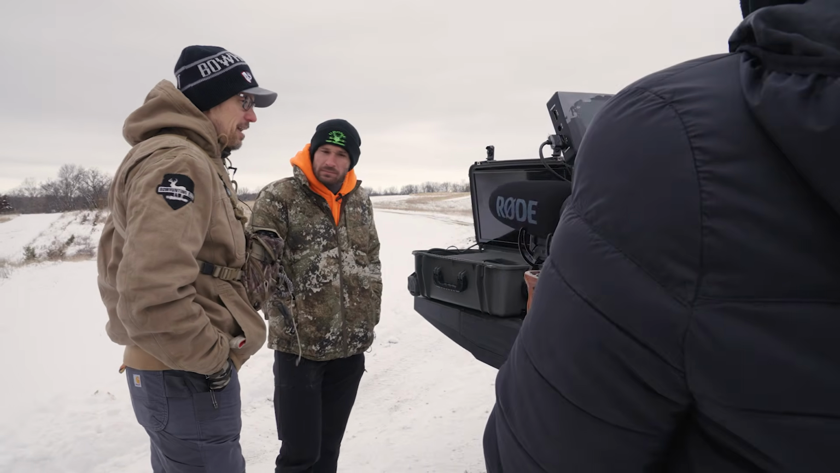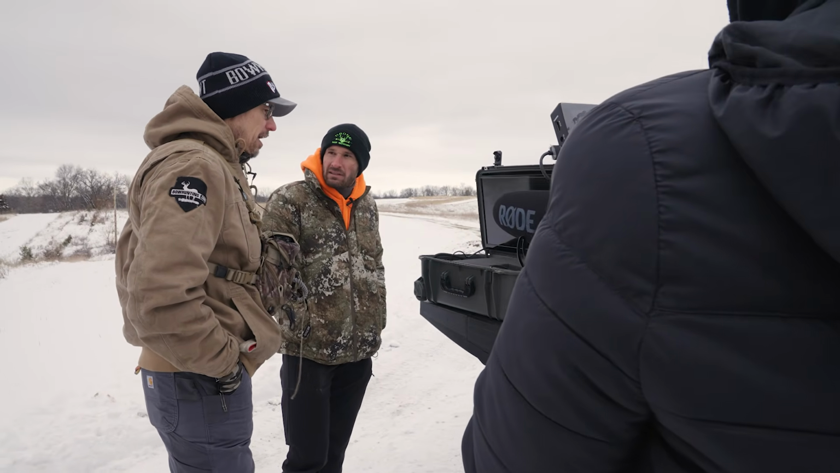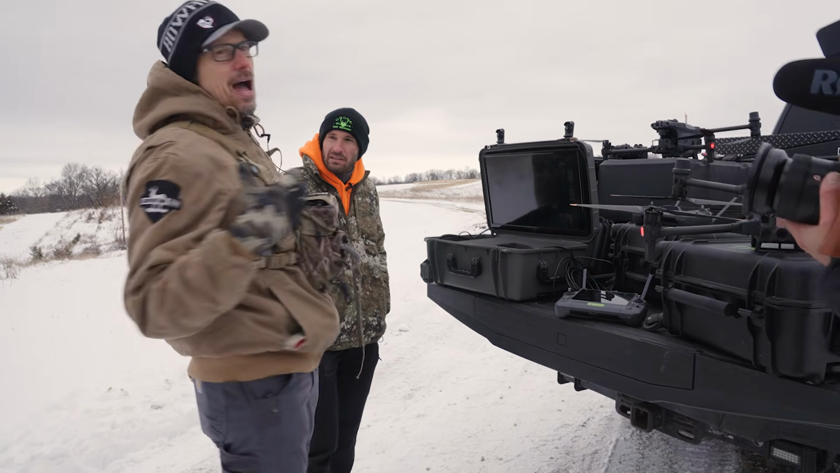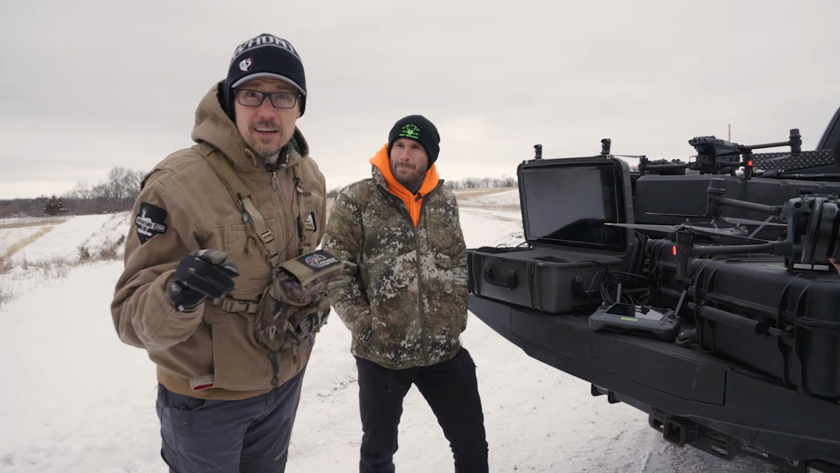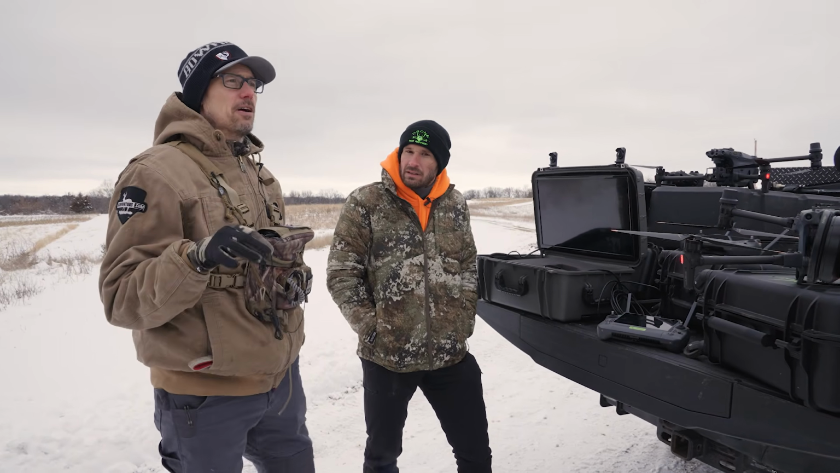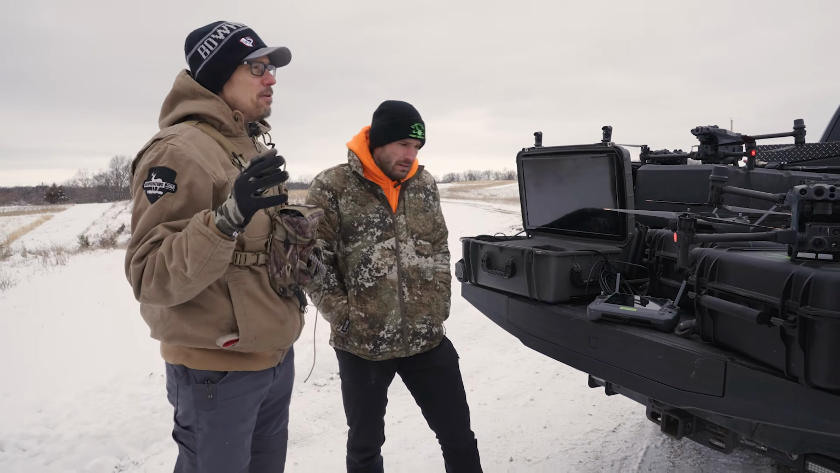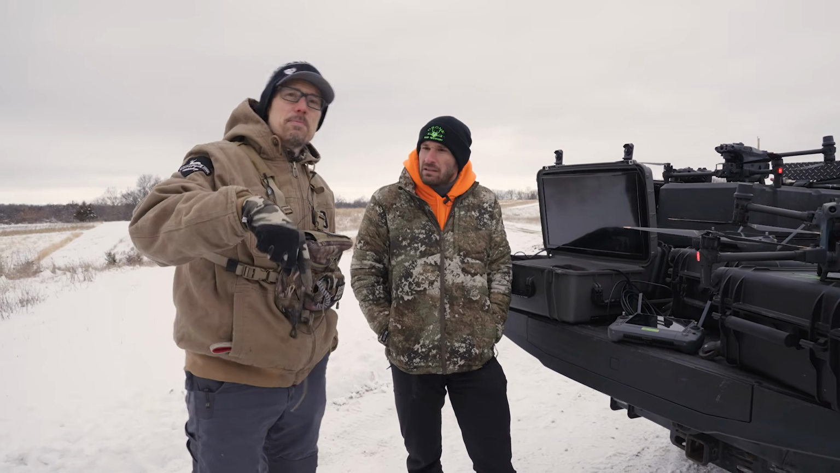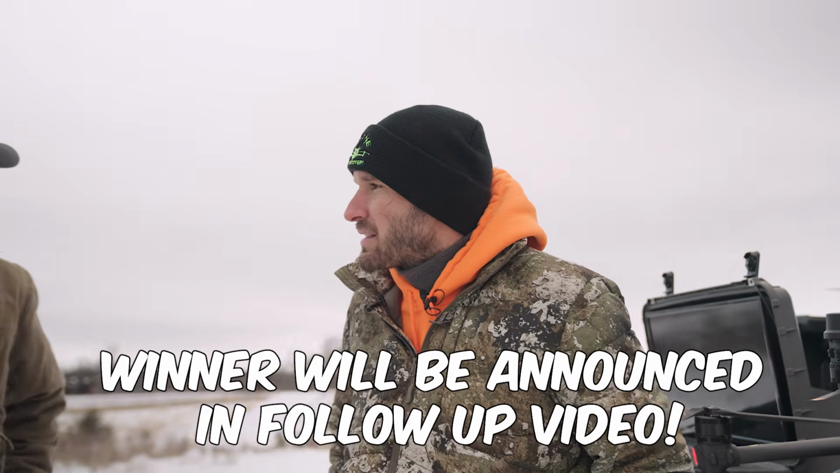We've got a lot of bets on how many deer are on this lease, so we'll save those numbers to the end. At this point right now, we'll have everyone comment below on how many deer they think are on this piece of property. Now, I'll give you a few more details on this particular lease that we're on. It's right around maybe 1,000 acres.